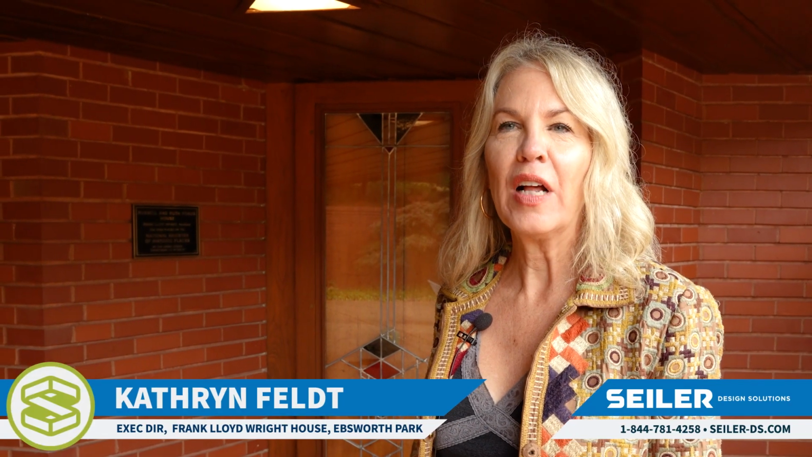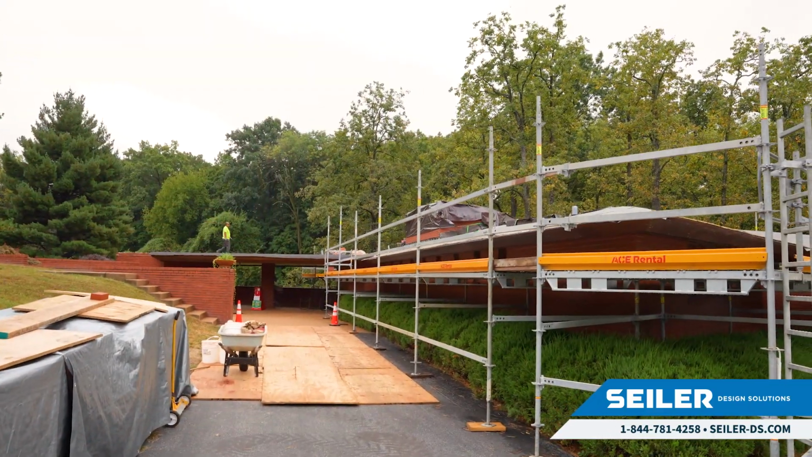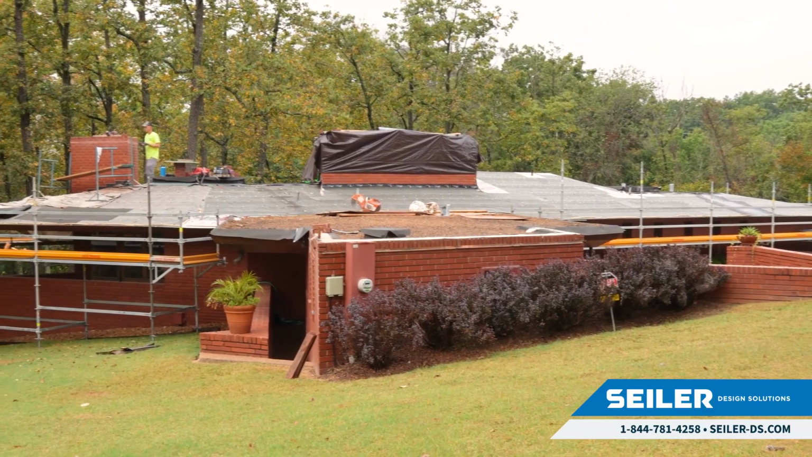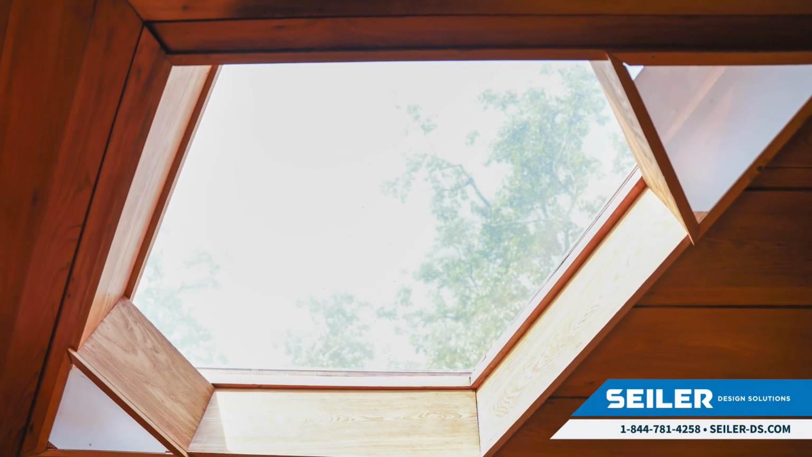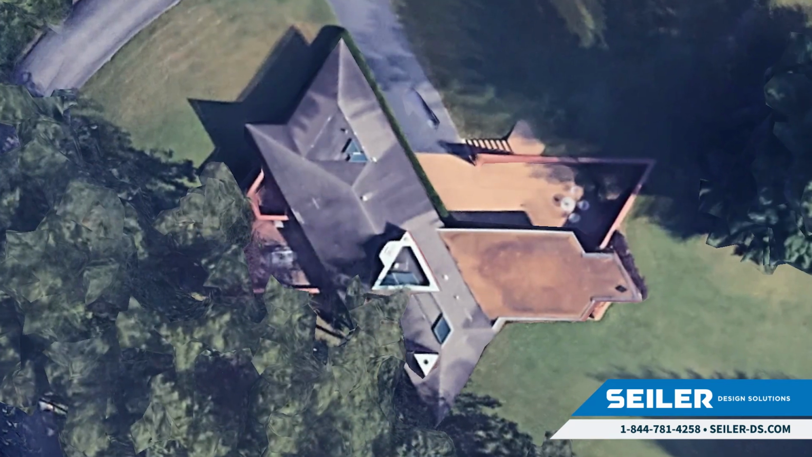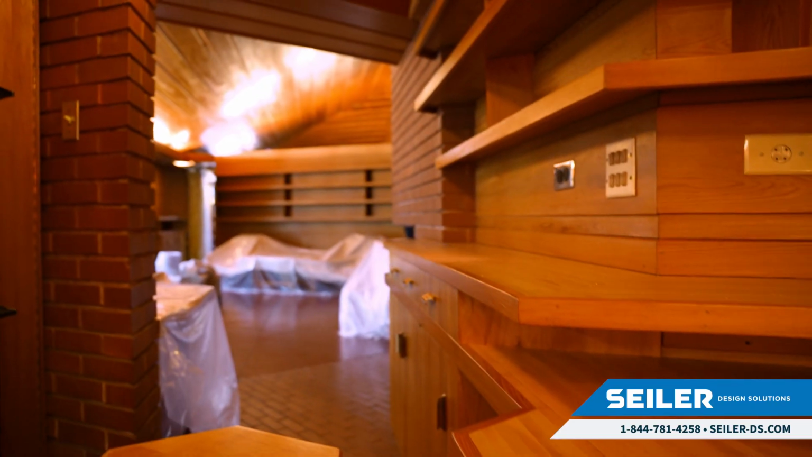My name's Catherine Felt. I'm the Executive Director for the Frank Lloyd Wright House in Ebsworth Park, and we are undertaking a $1 million roof restoration, bringing the roof back to the original intended cedar shingles and the original design of Frank Lloyd Wright. He designed this and other Usonian properties based on a dominant geometric form, and he created then a grid. It's just a parallelogram, 4x4 unilateral parallelogram.